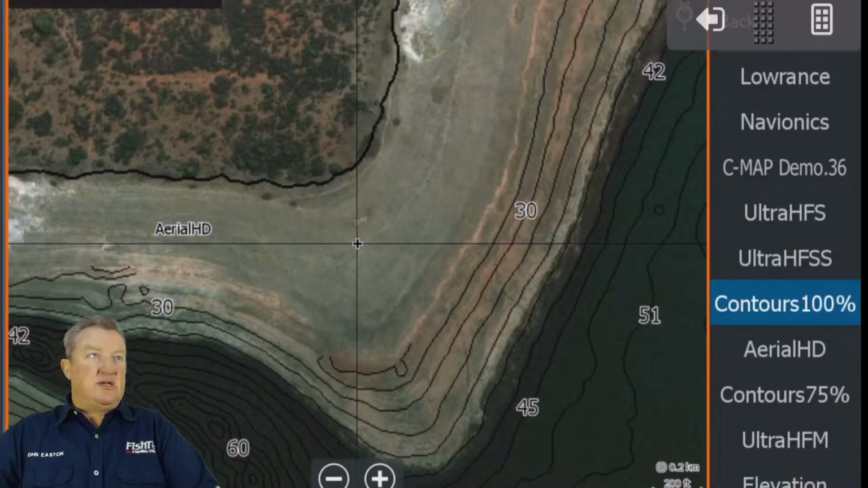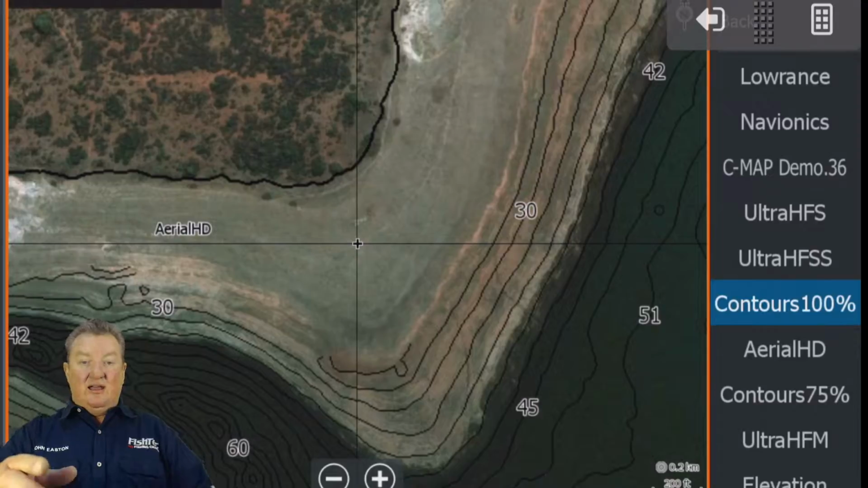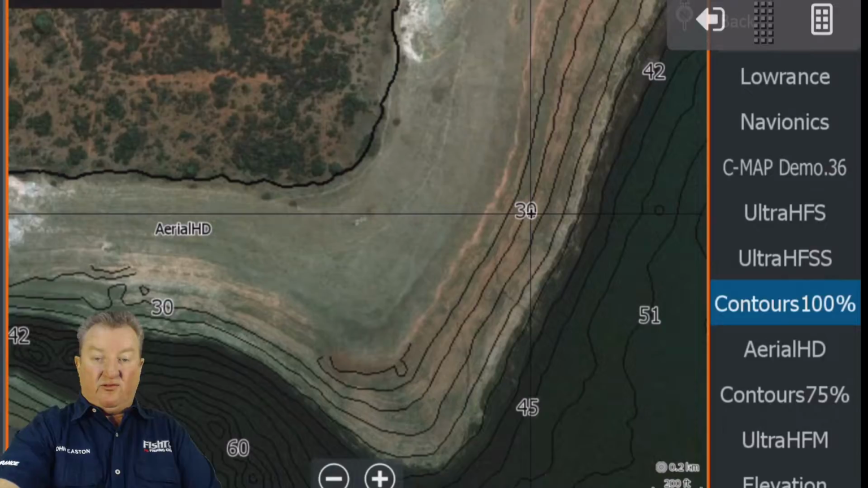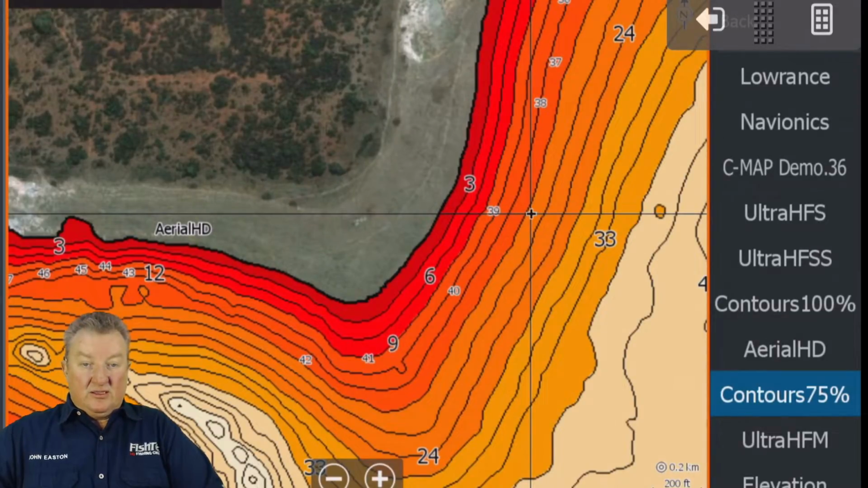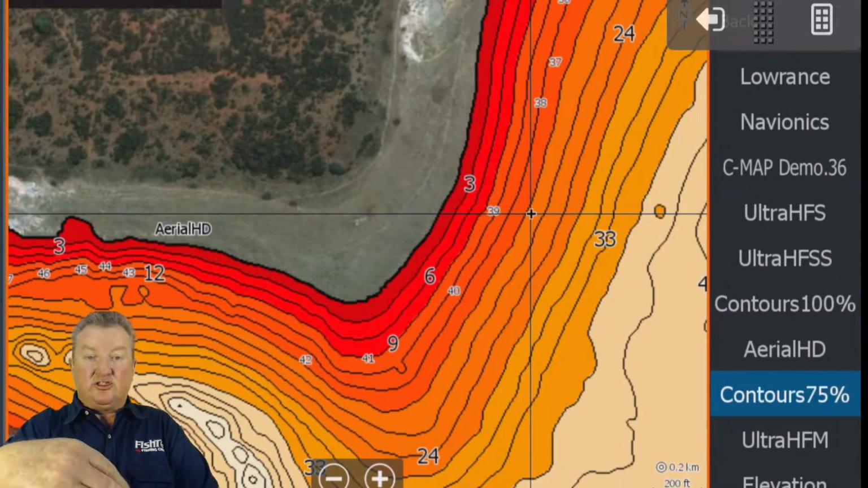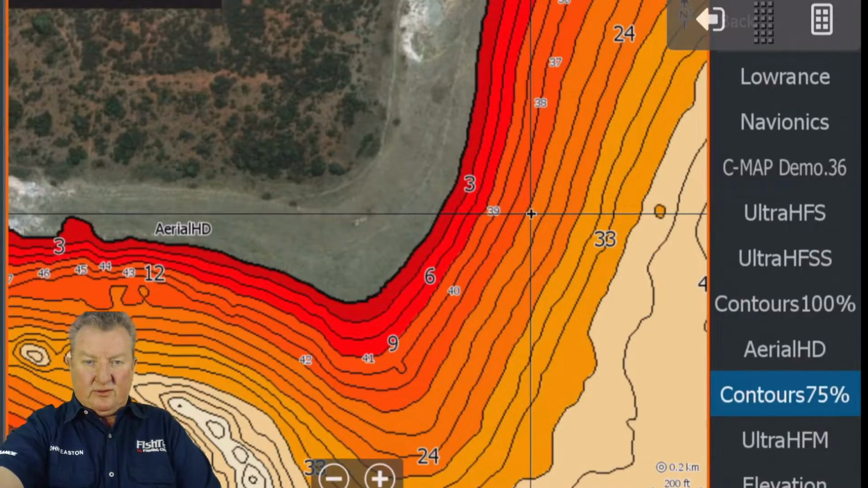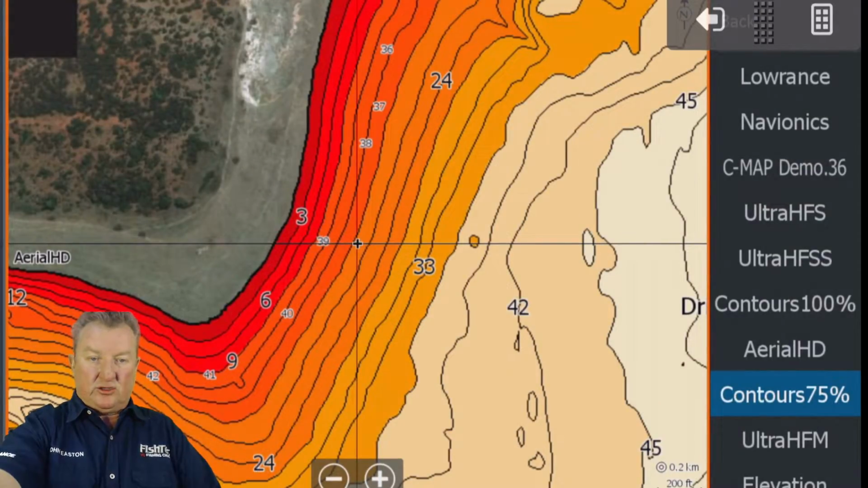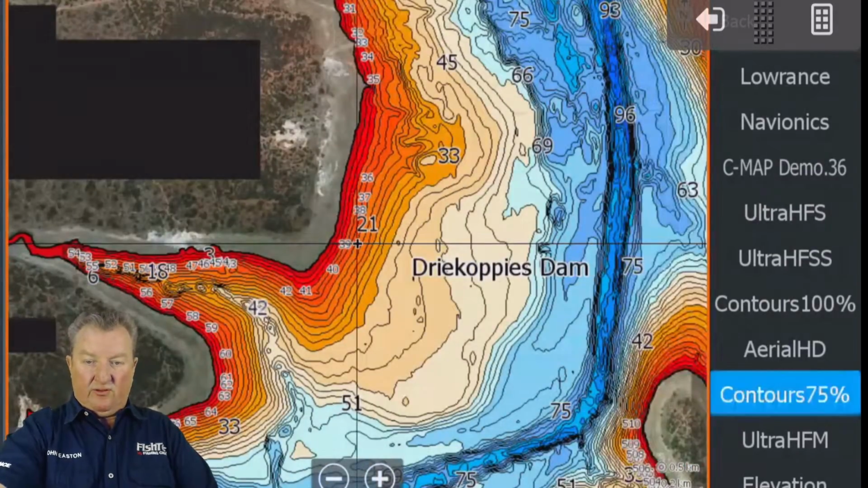Can you see that on the side there? Yes, you can. Okay, there we go. What I've done is if we take this 30 foot here, okay, if we change that back to 75%, you will see there's a massive difference. Obviously I've compensated for the dam being 100% full. So just keep that in mind as to how the charts actually work. Let's just have a look here. Okay, so for all intents and purposes, let's start off with contours at 75%.